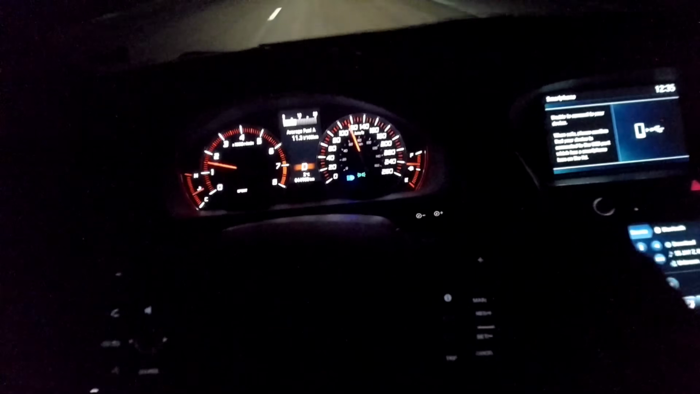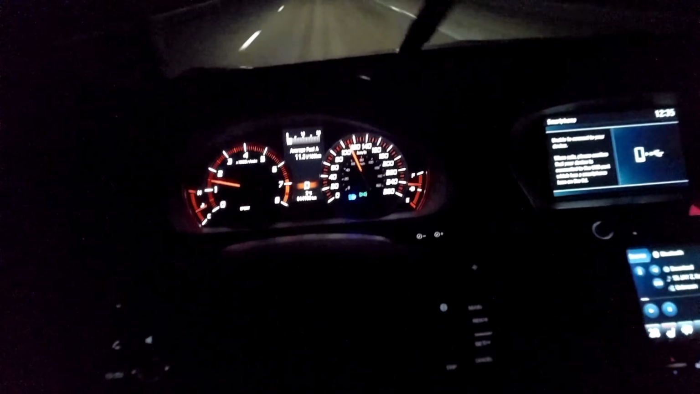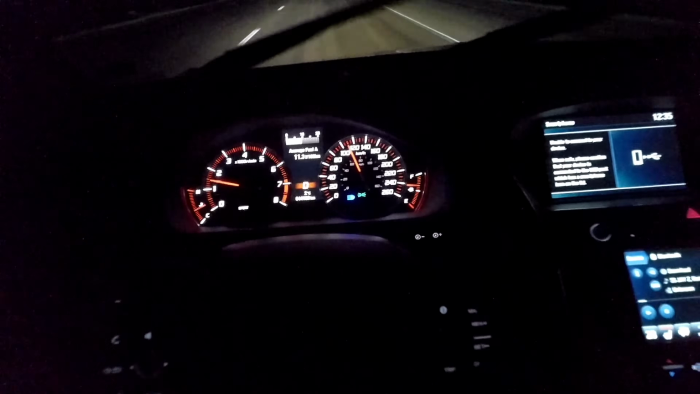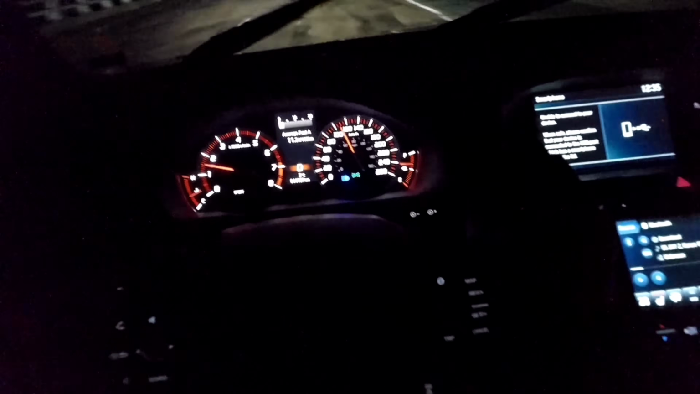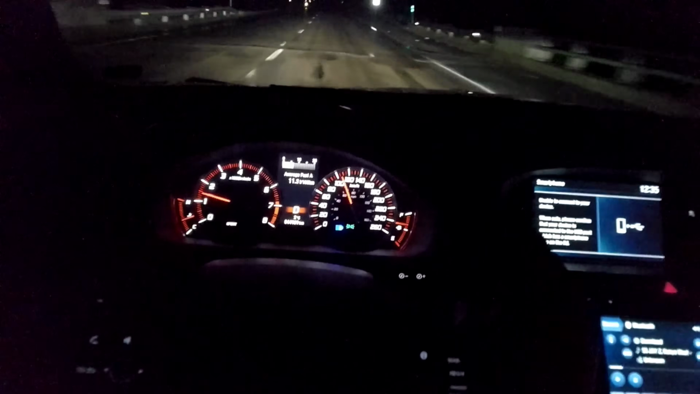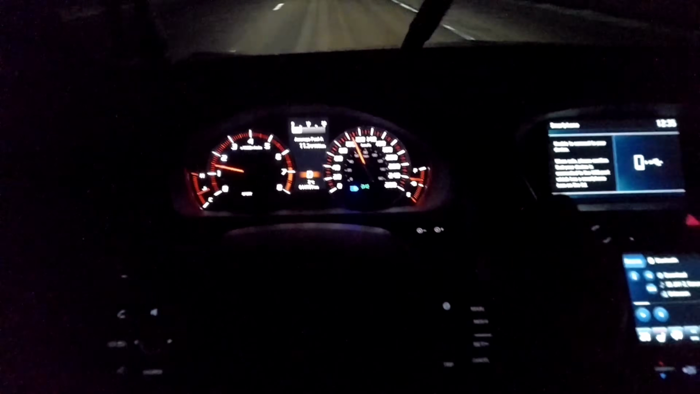If you own one, you probably found it already, but there's a certain speed when you're just driving where it doesn't downshift to the right gear. I believe I'm going to try 120, because I think, actually, I'm going to try 100 to show you the passing gear. And no, babe, I'm not driving your car hard. People do this to pass cars on the highway.